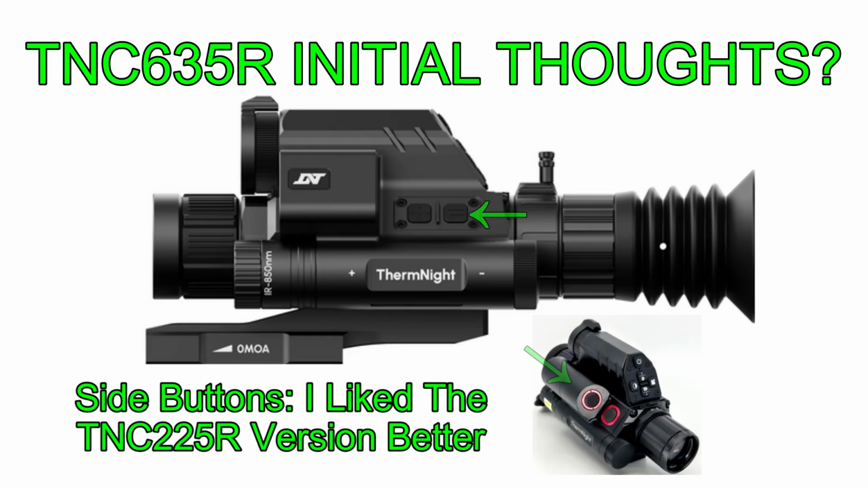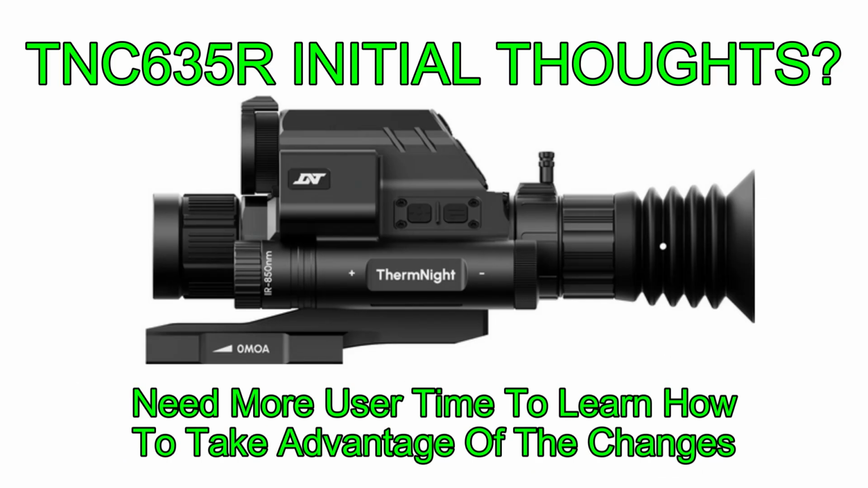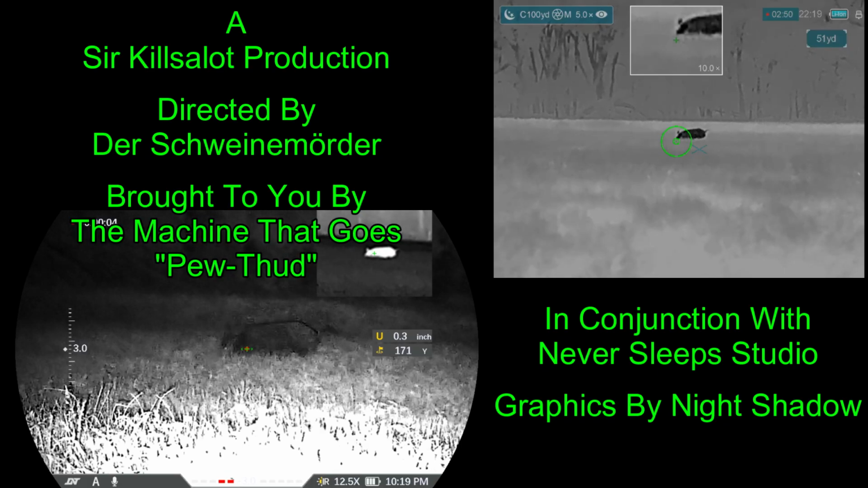These are harder to feel than the larger buttons that were on the 225R, which were on both the back of the IR illuminator and on the side panel, so they were in slightly different locations and you wouldn't confuse them in the dark. Otherwise, I still like the whole ThermNight concept with the multispectral optics. That's really cool. I'm going to need some more time to get refamiliar with this scope, and that will be coming up in more videos.